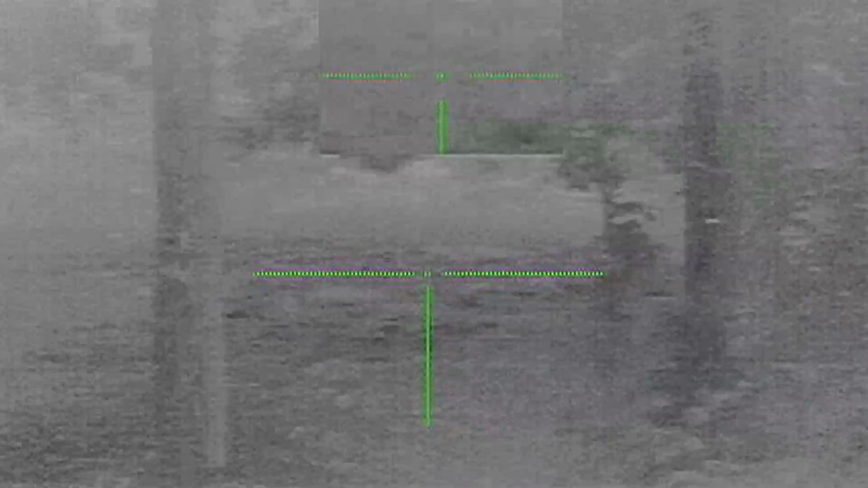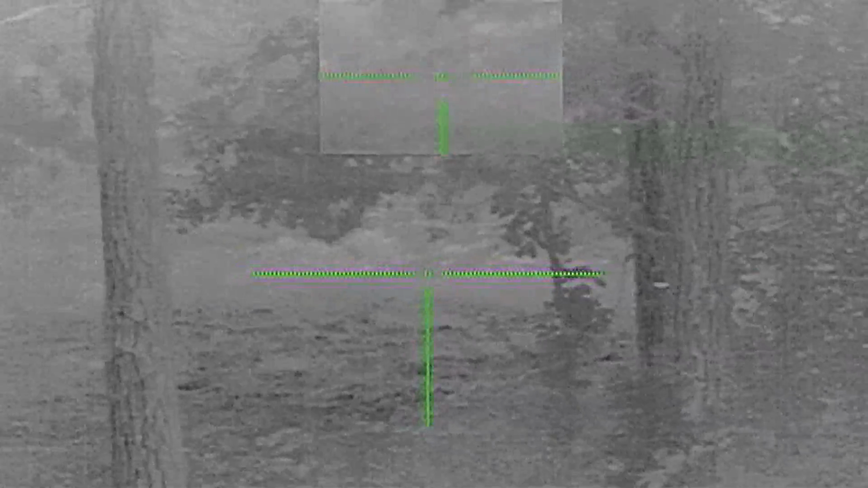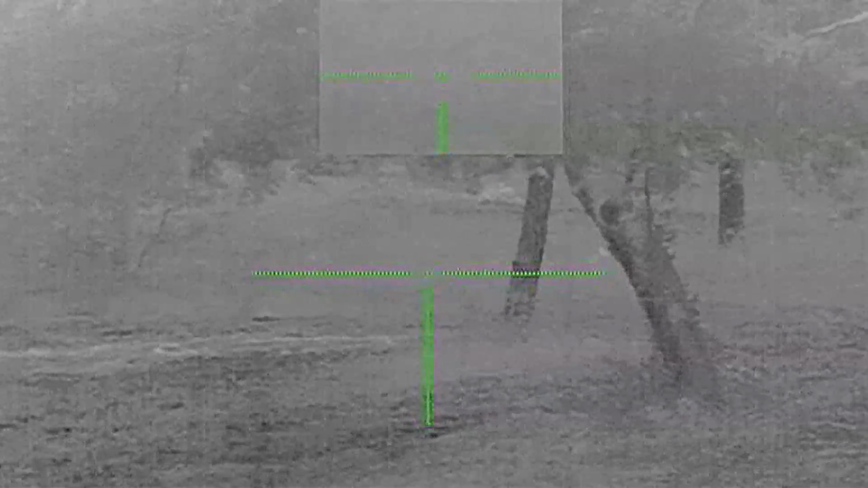After watching this video in slow motion, this coyote was hit high in the shoulder. There was no blood trace, nor could we find it the next morning.